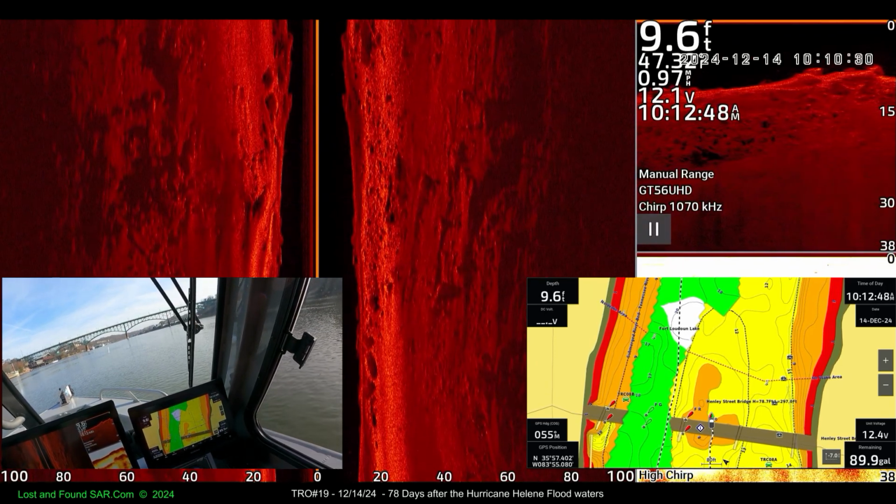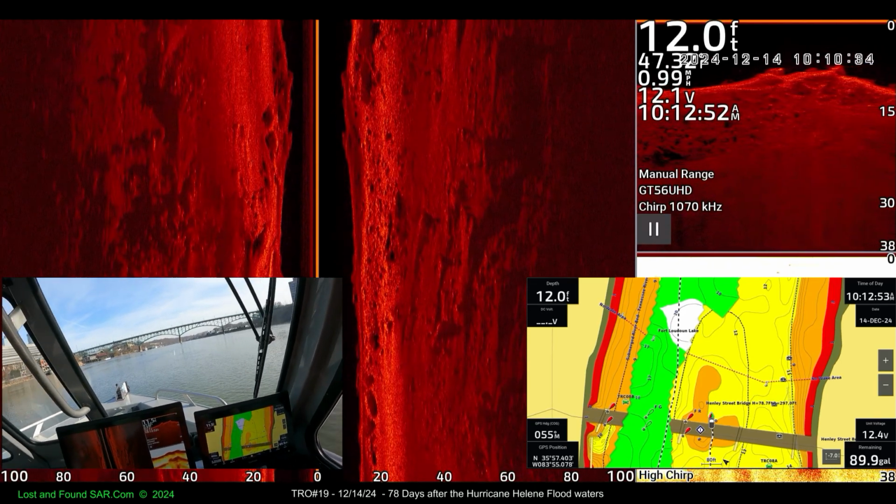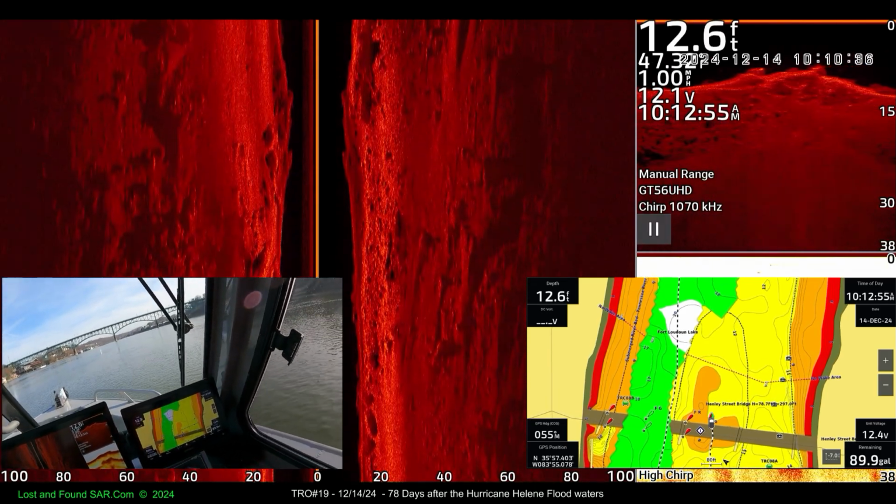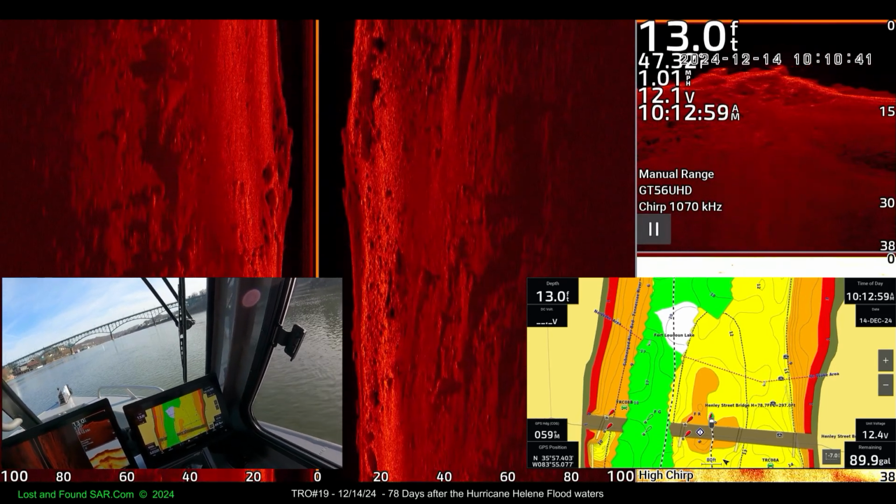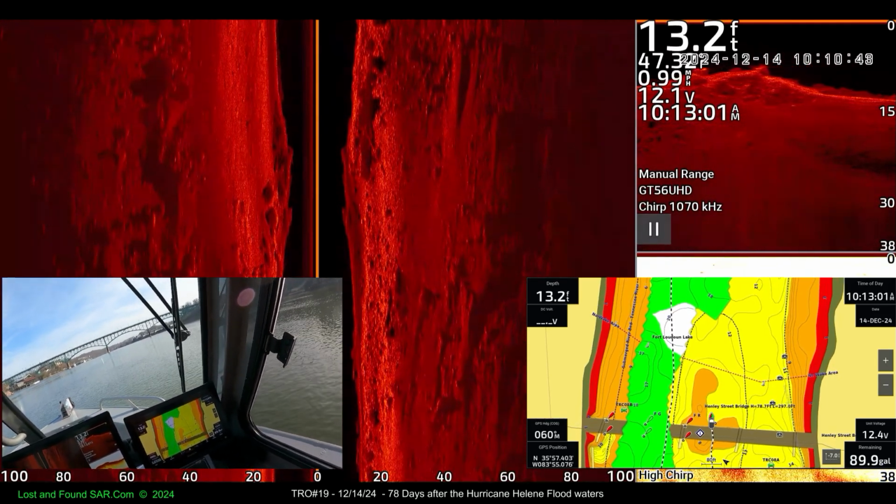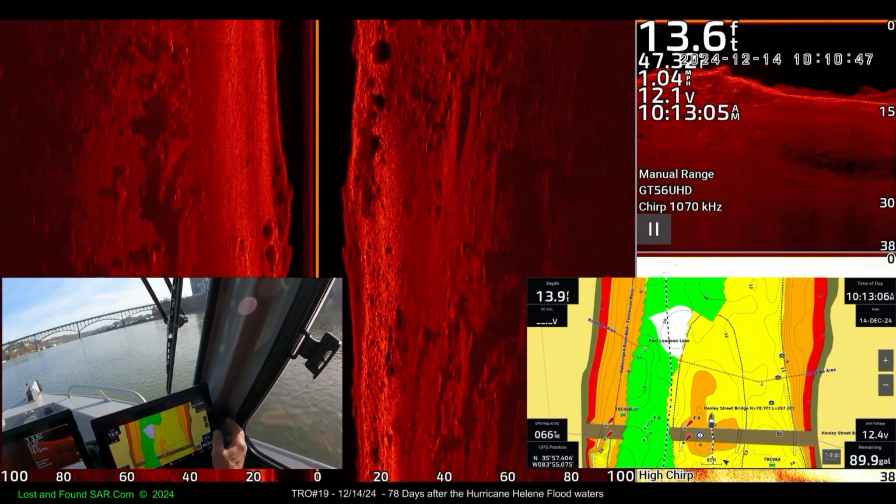You want to go up and see the Holston and French Broad? Maybe later. Right now, we need to get this thing networking. We'll have to reboot the chart plotters, I think. Hold on, I want to see what happens here. We're heading back out into some contour. Okay.